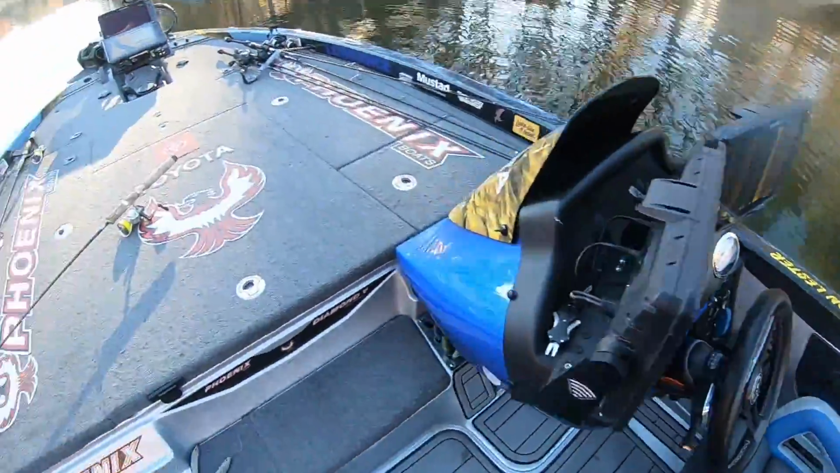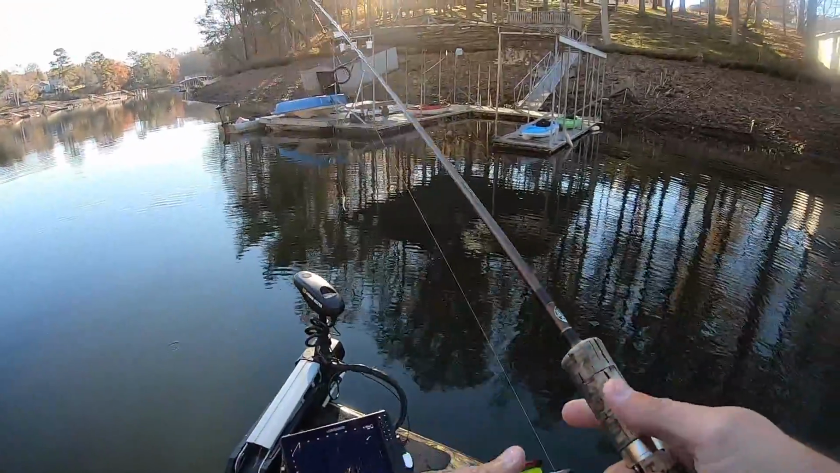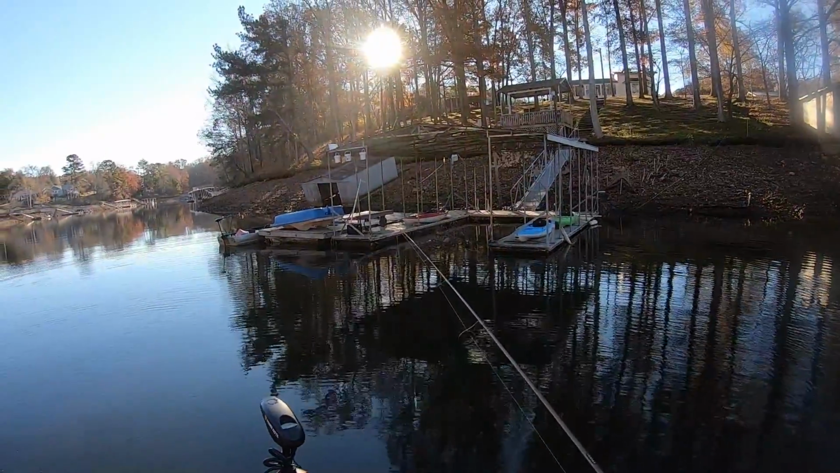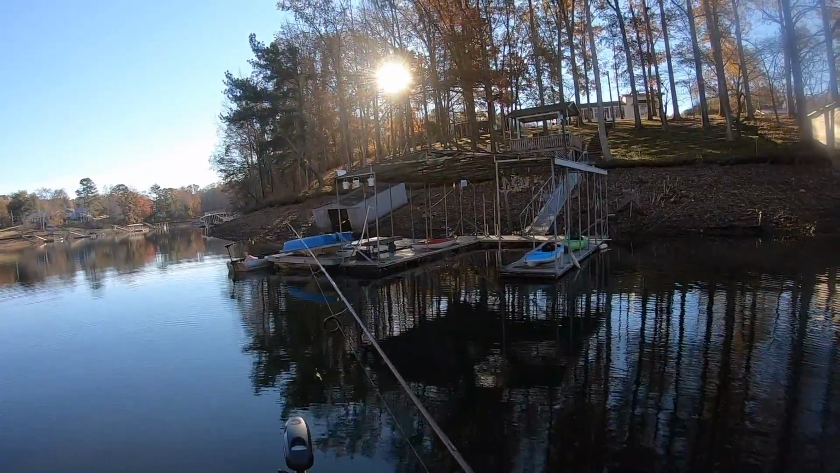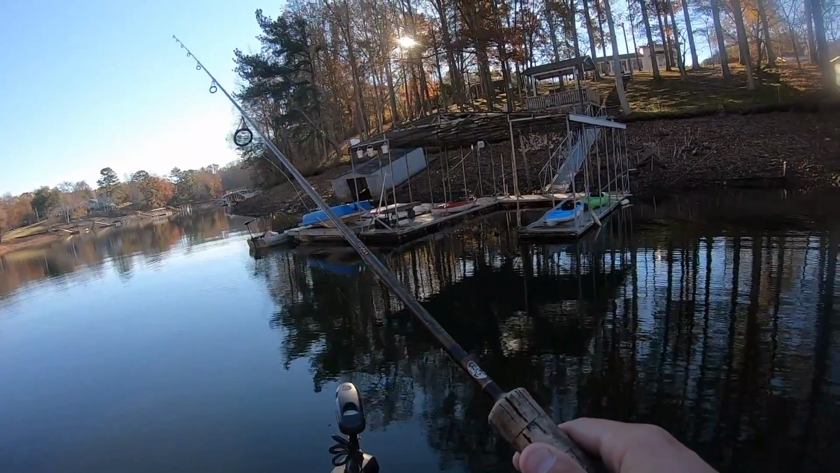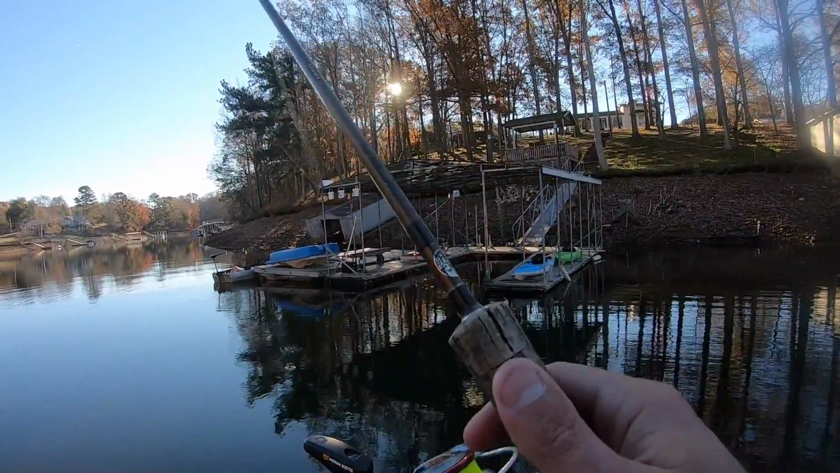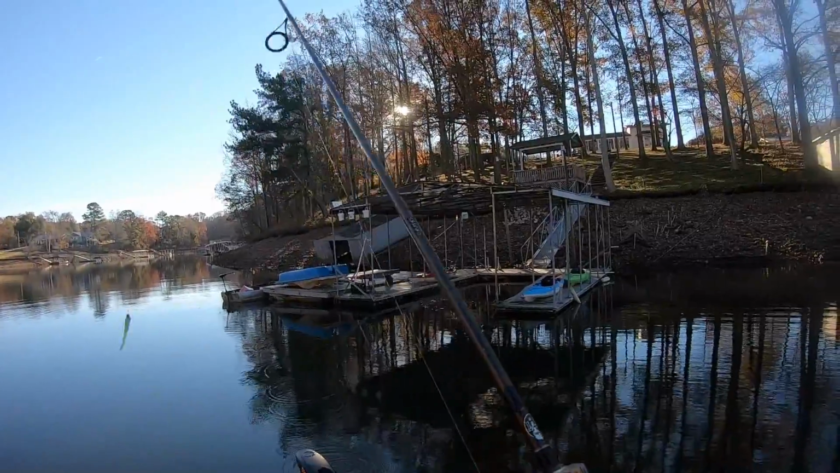Number 4. I can see them in there on active target. I mean, there's a pile of them. There's a few bluegill on this spot too. There's definitely a pile of crappie in there. You just gotta make the right presentation. That was a bluegill. You make the right presentation.